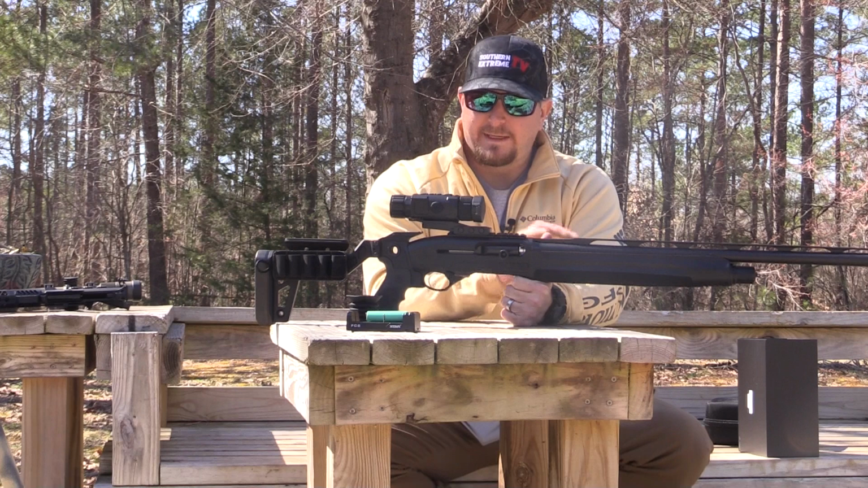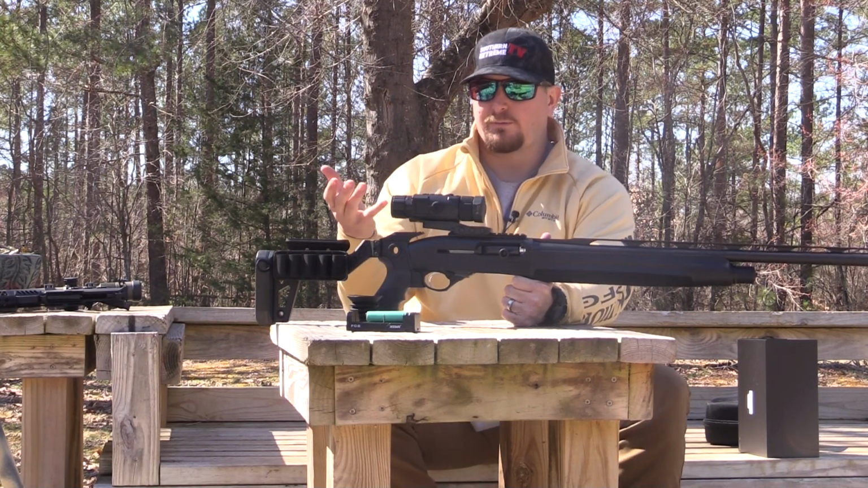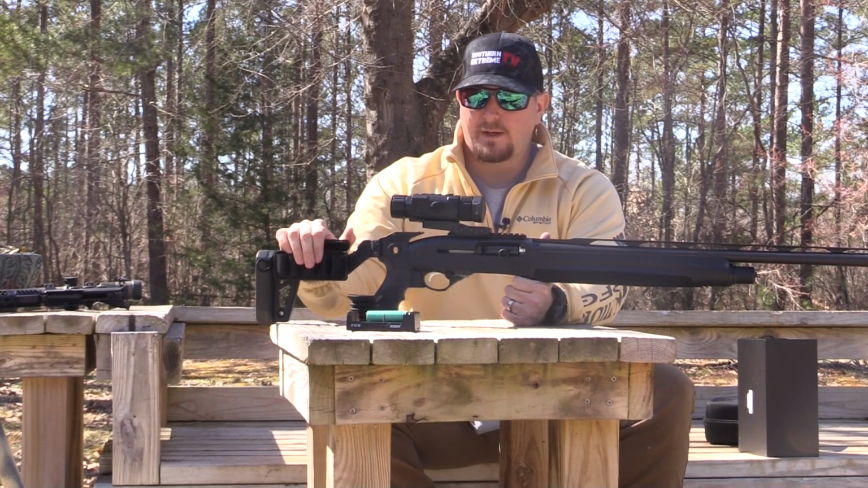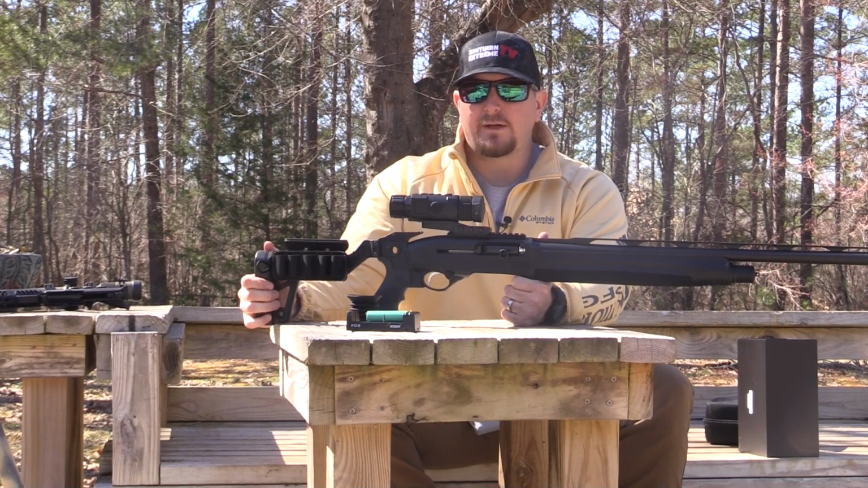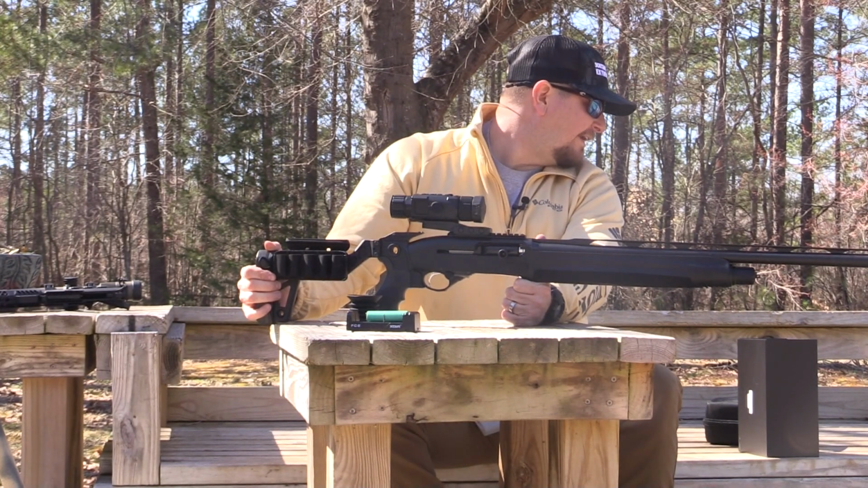So again, I mentioned that this is a scope. Obviously you see it mounted onto a shotgun. One thing that I really like about this optic that is a little different than some of the others out there is it has a 1.5 base mag. So it goes from 1.5 to 6.